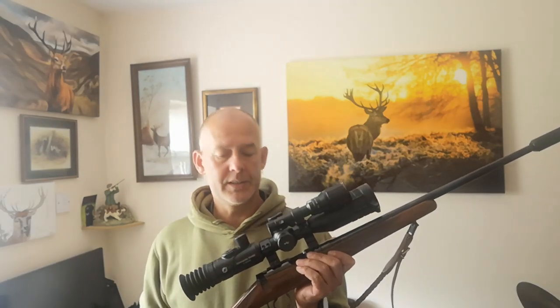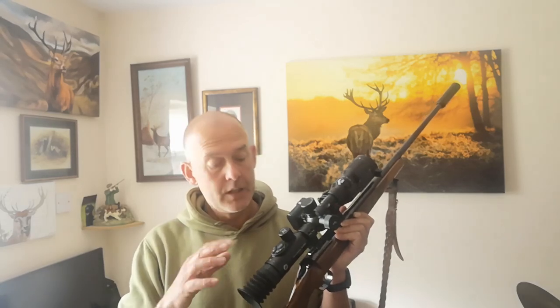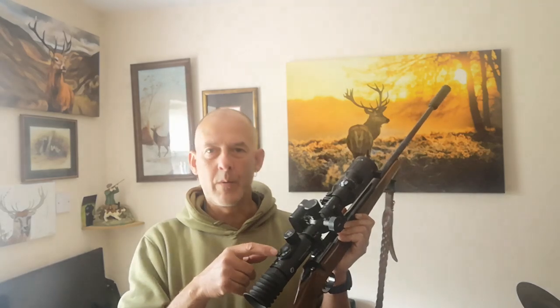Good little unit, this. One of the main features I do like are the buttons at the back. These are all illuminated, only lightly, so it's not too bright. So at night, when it's pitch black and you're trying to see what button to press for recording or whatever, they glow up nice and easy. You can see them quite nicely.